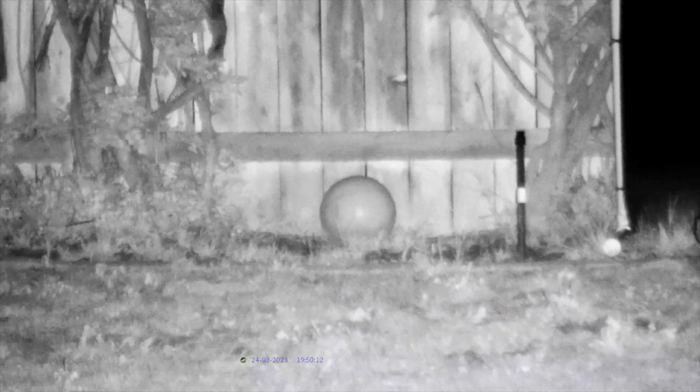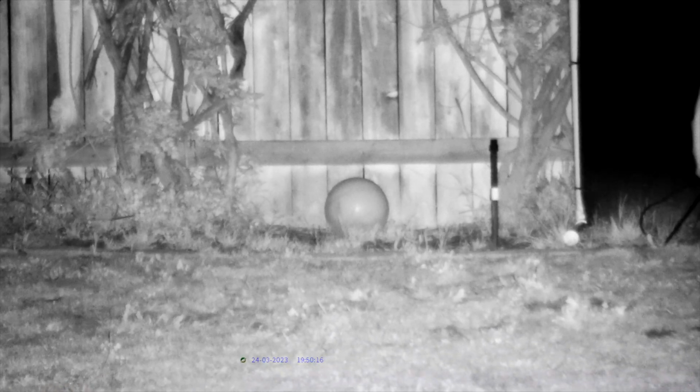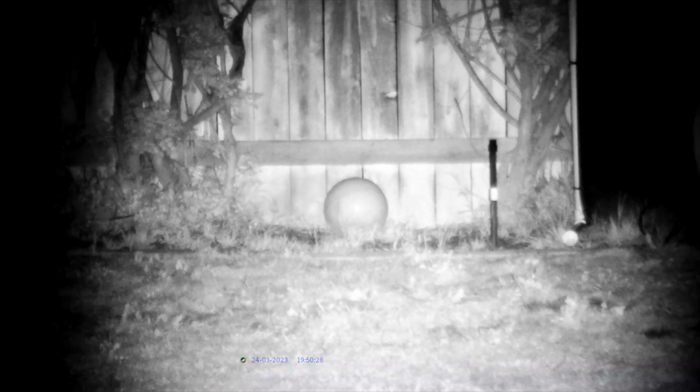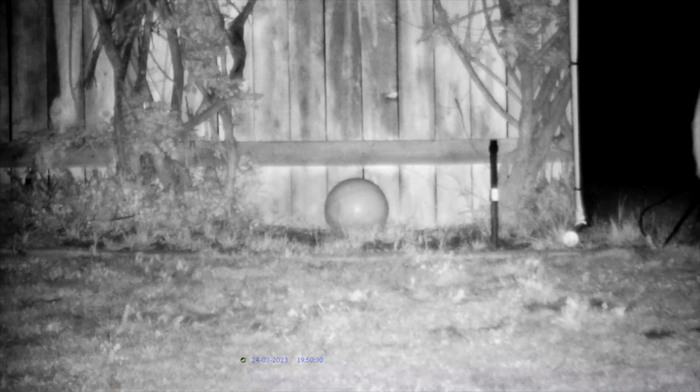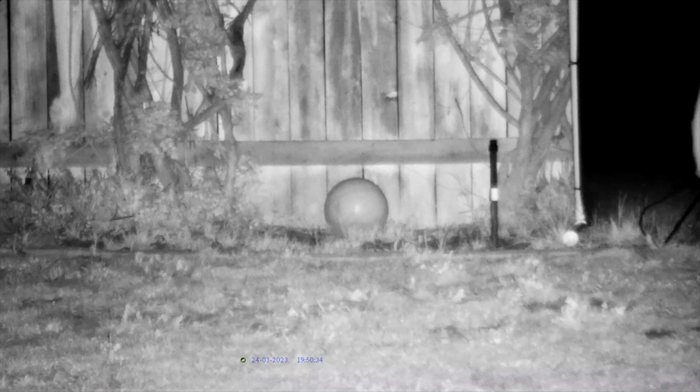And then this is on IR level number 1. Now, this is wide open, and I can take it to a spot, and obviously it's going to just blow out the whole image. But if I was looking farther away, that's what I would do. I would use more of the spot. I'm going to take it wide open again. And then let's do the intensity.